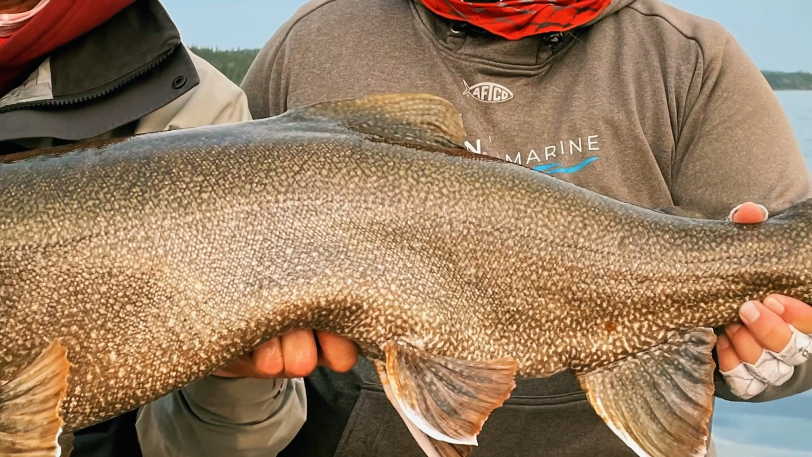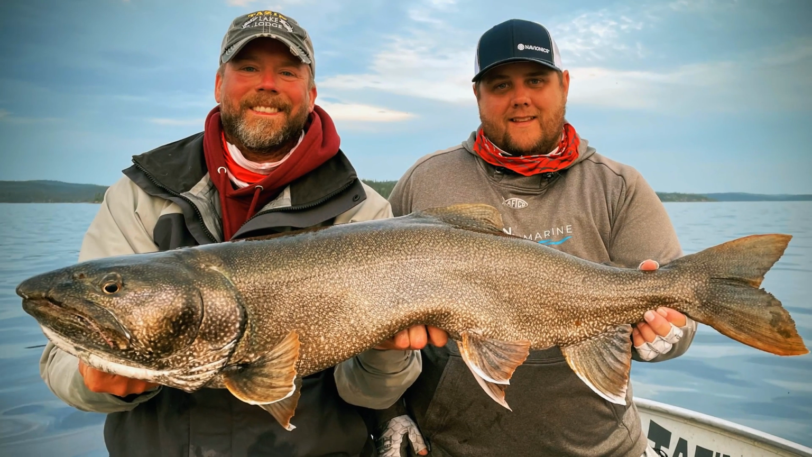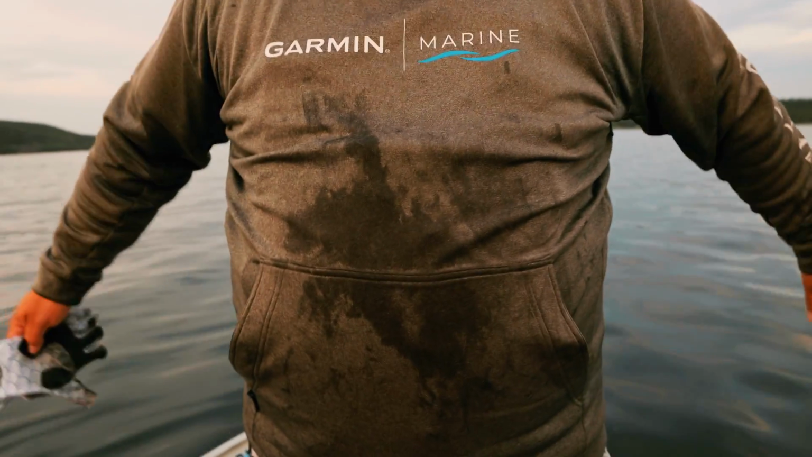Tazin Lake, baby. Good job, buddy. Thank you so much. Tazin Lake definitely impresses. That was awesome. These lake trout here are unbelievable. Unbelievable. I can't even feel my arms right now. I feel like I've just been doing bench press for push-ups for the last 4 hours.